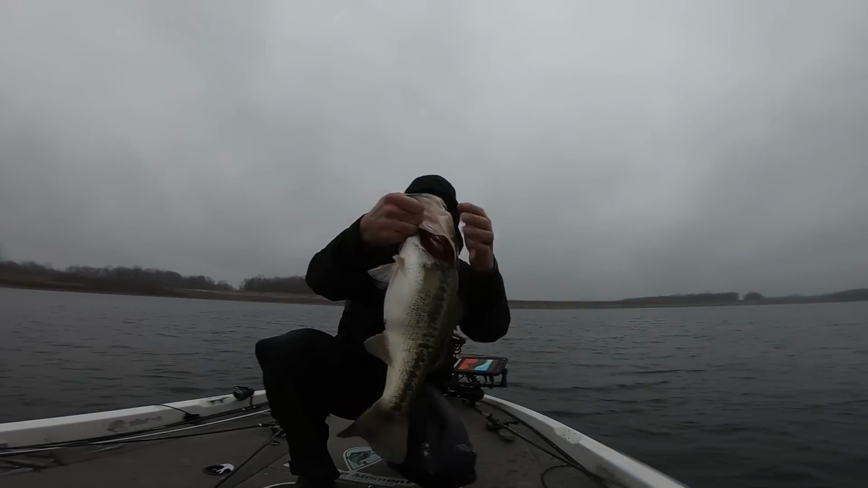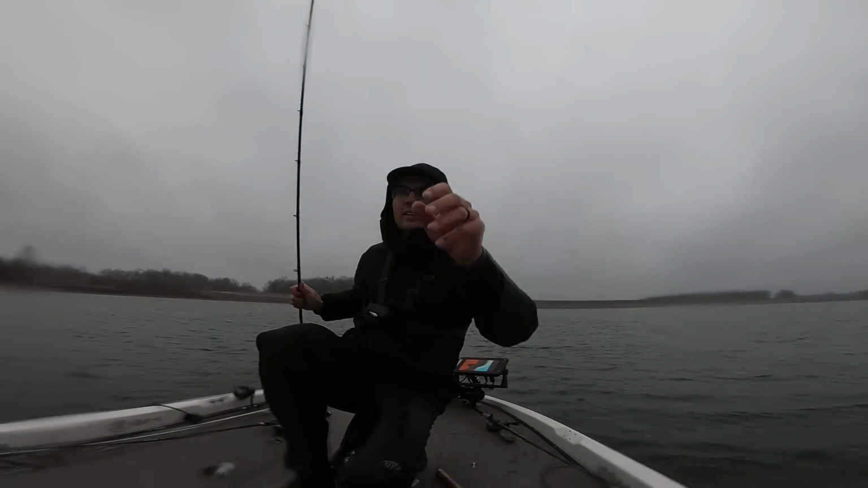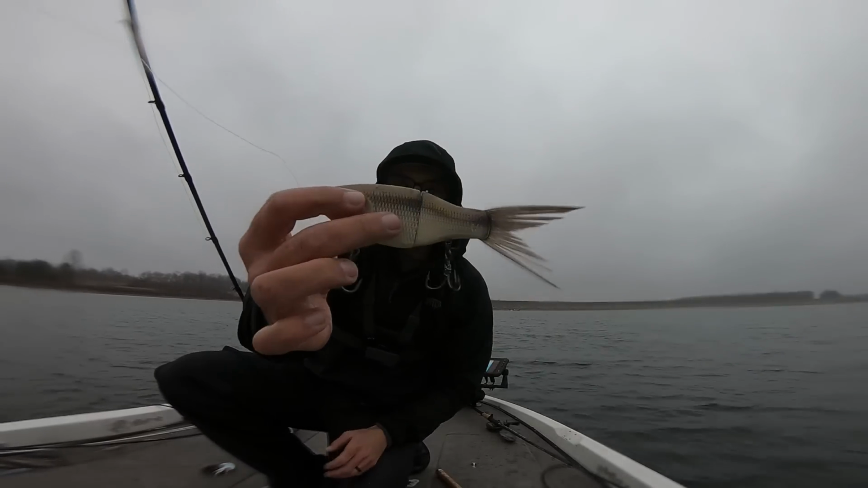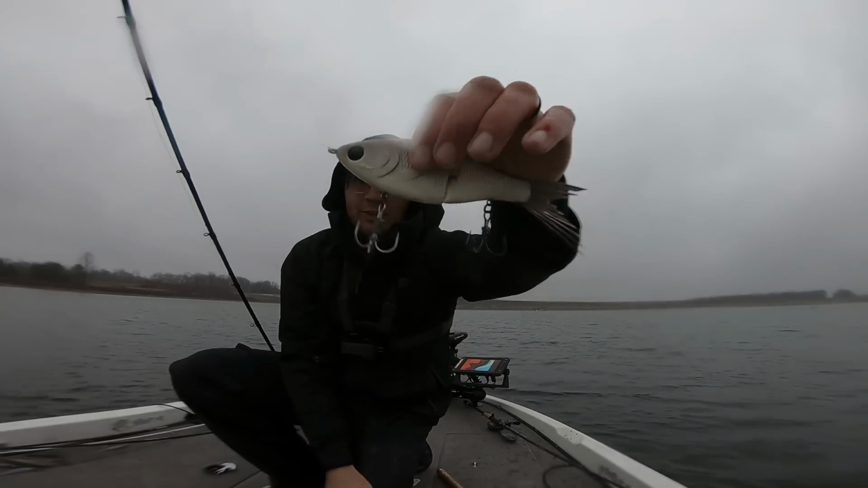Oh, there we go, guys. Beautiful fish right there, getting back down in the lake on that Clutch Eco. And the way I'm rigging that, guys, I basically take the standard Clutch Eco and I do 3 things to it.